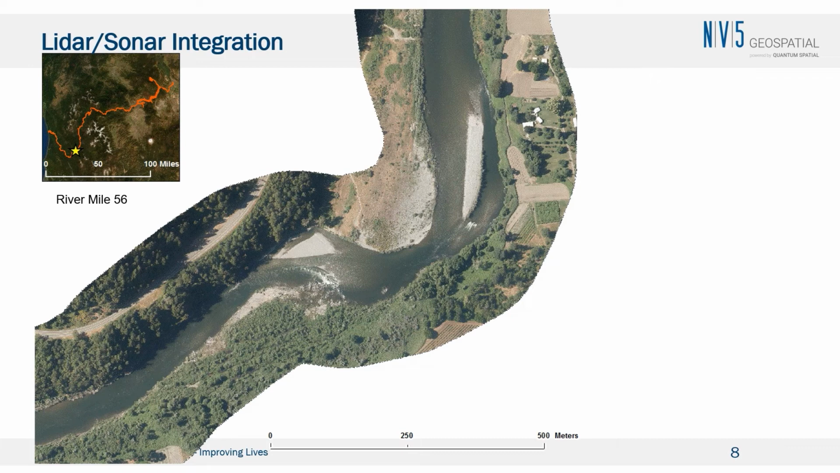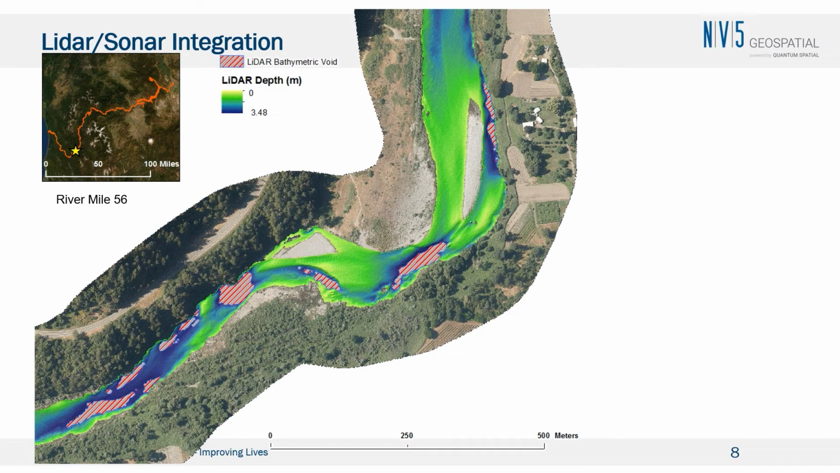So this is a picture of a section of the Klamath River. They're doing a huge dam removal project, removing 4 dams along the Klamath River. We flew the whole thing with Topobathymetric Lidar. This is what that coverage looks like. So you can see we missed some pools and a couple riffles where it was too deep or too aerated to get a good sounding on the bottom.